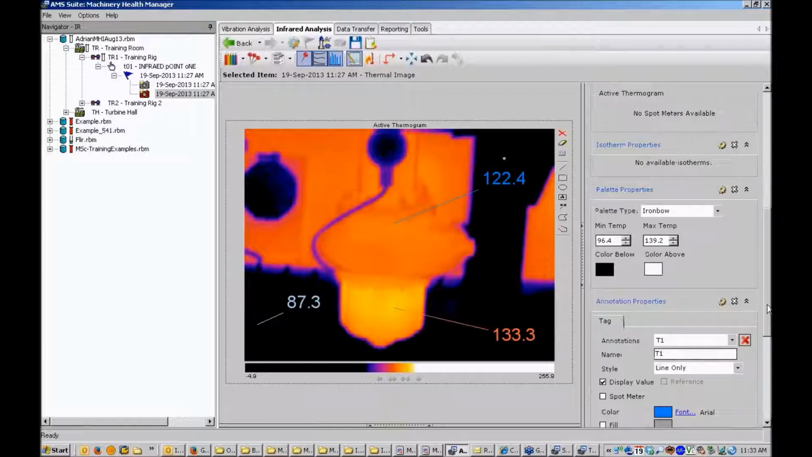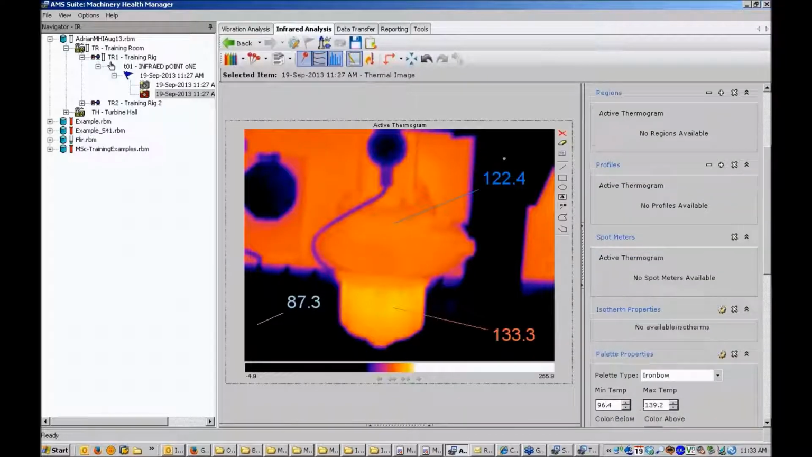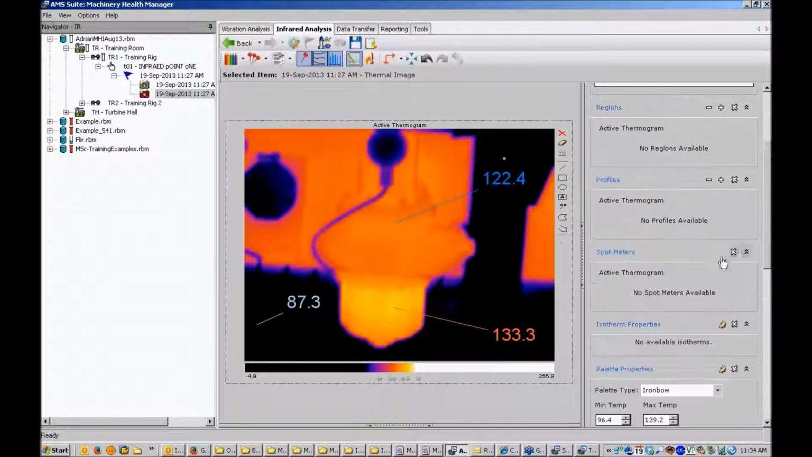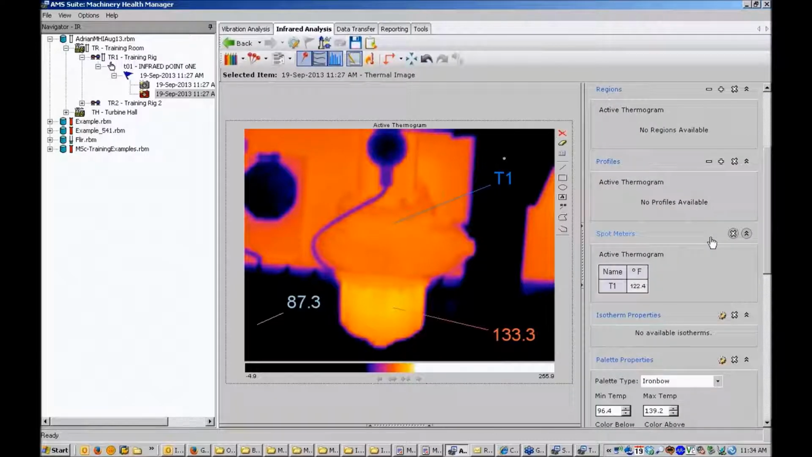Now, spot meters can be displayed in an area on the right hand side of the screen. So this one that I've just added, I need to change its properties here and say spot meter, and once I've made it a spot meter, it now appears under the spot meters panel, and there's the label T1 and the current temperature of 122. Alright, so that's spot meters. There's a few other things about that, but I won't go into the details.